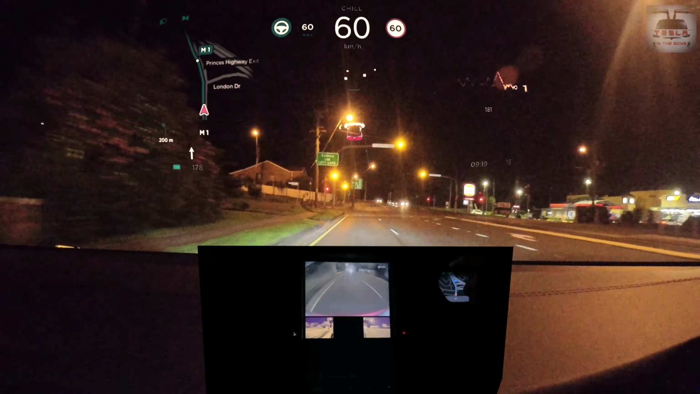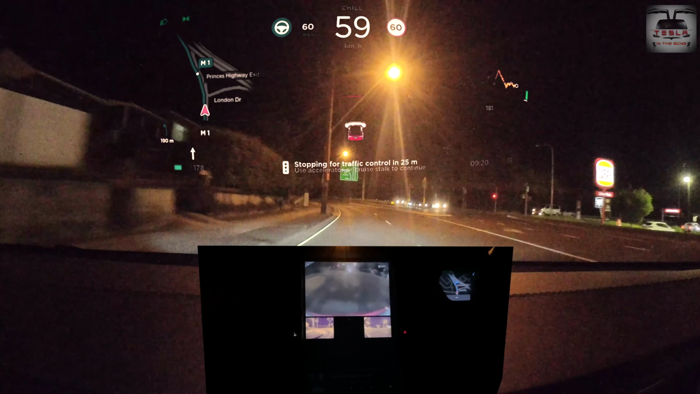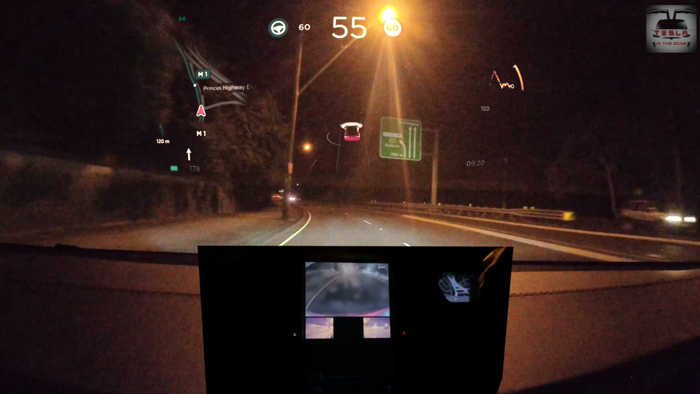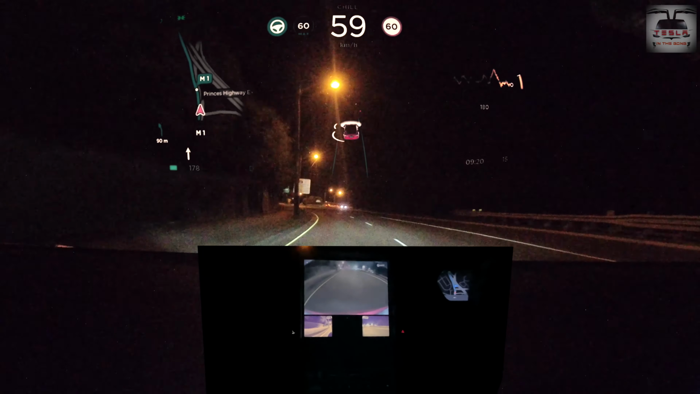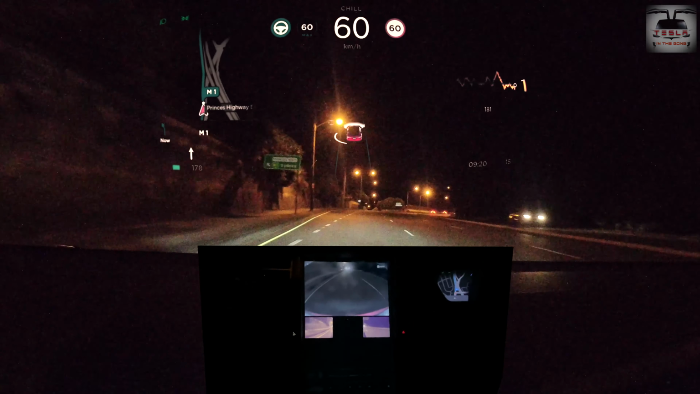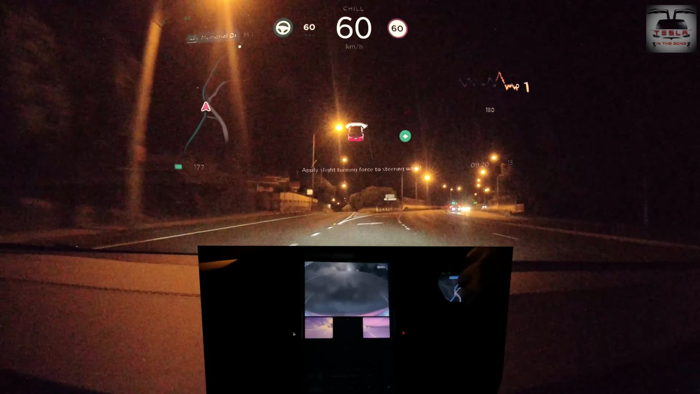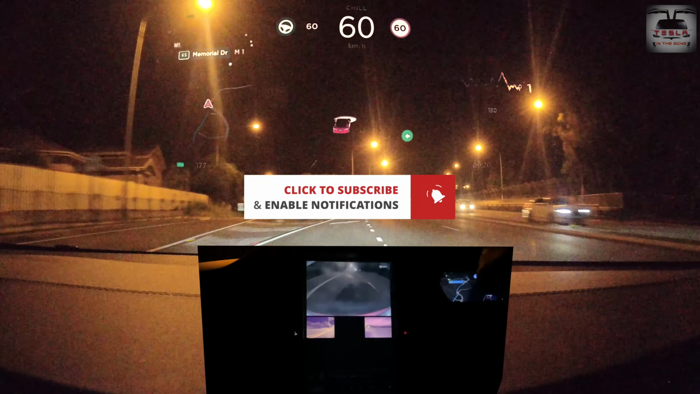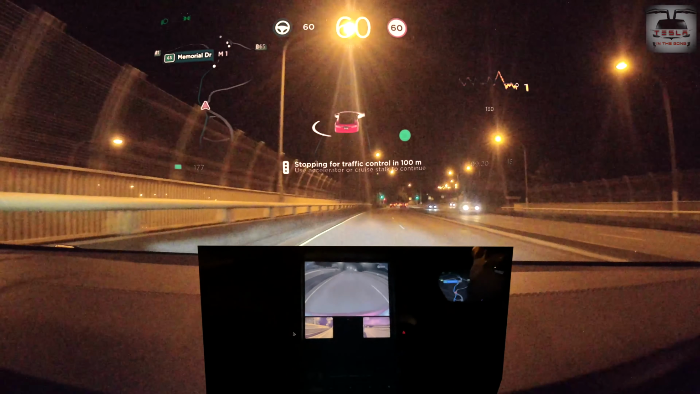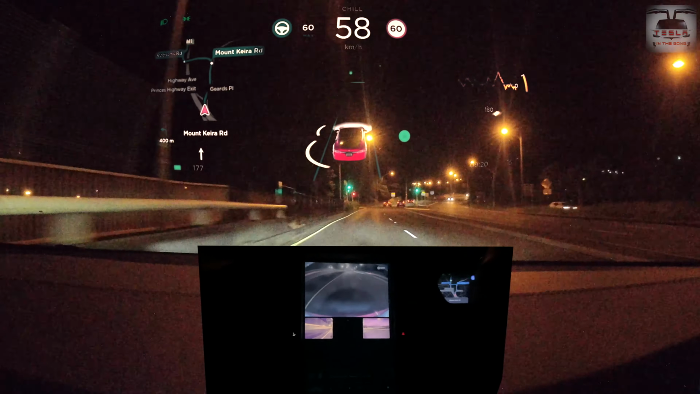Okay, this is interesting. That was a yellow light, but because I was going at a reasonable pace, it decided not to stop and go forward. I was able to cross the intersection before the yellow light turned red. That is interesting. Usually the car comes to a screeching halt when it turns yellow. So that bug has been fixed too. That's pretty good. I'm pretty happy with that one.